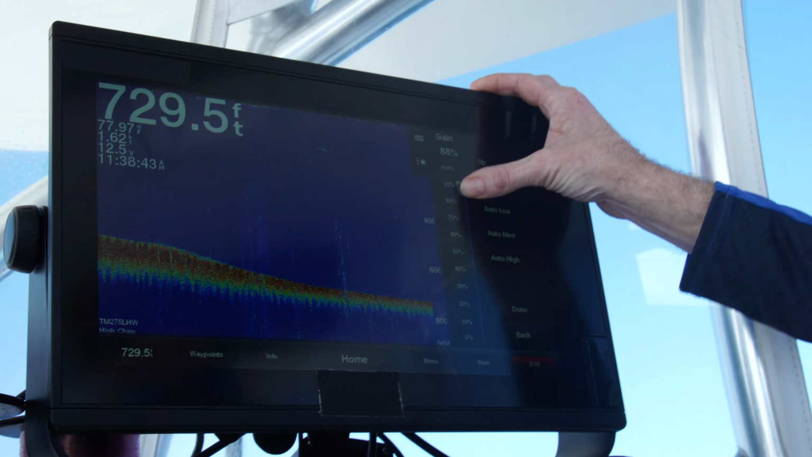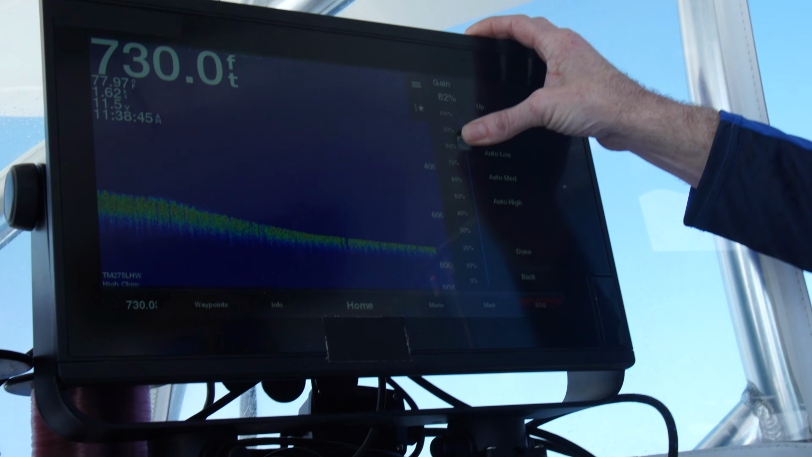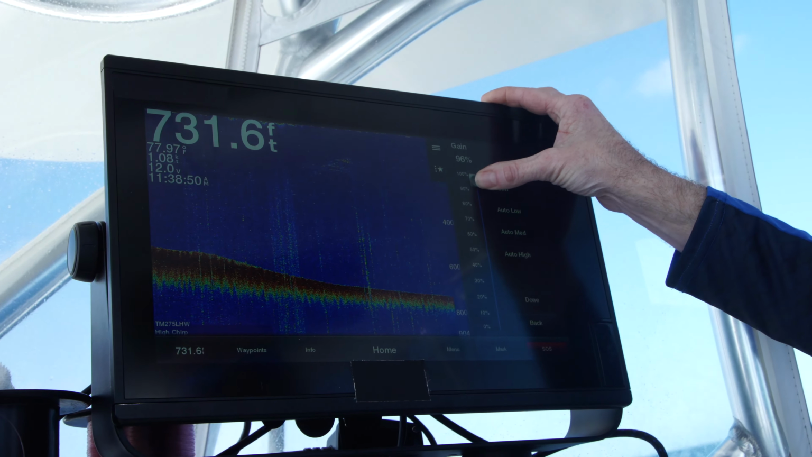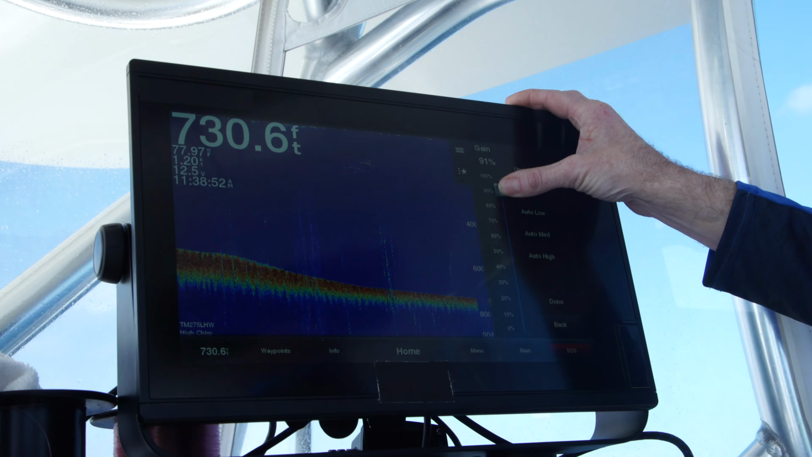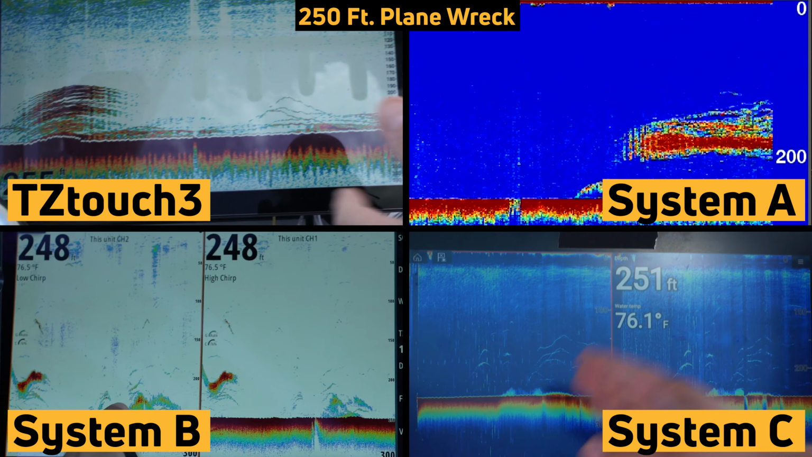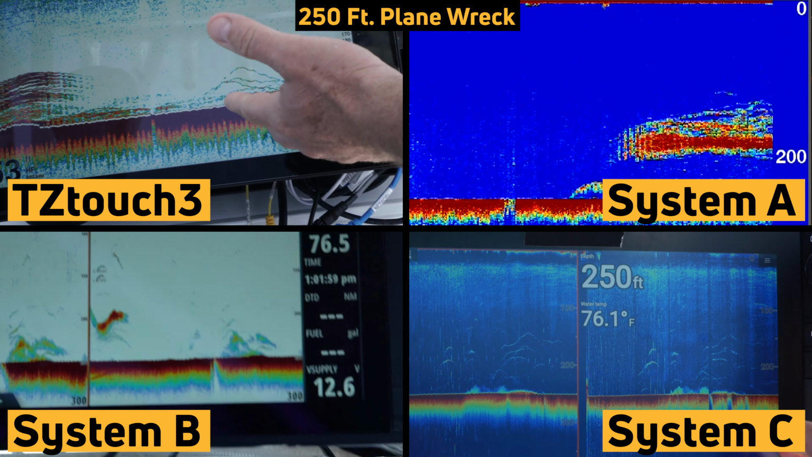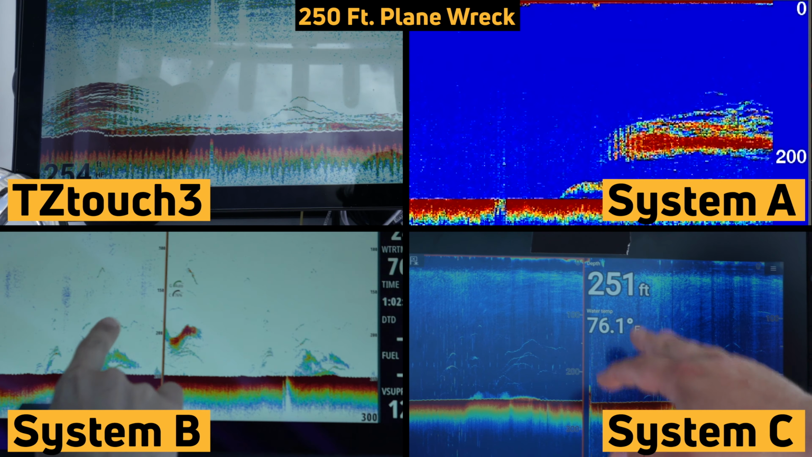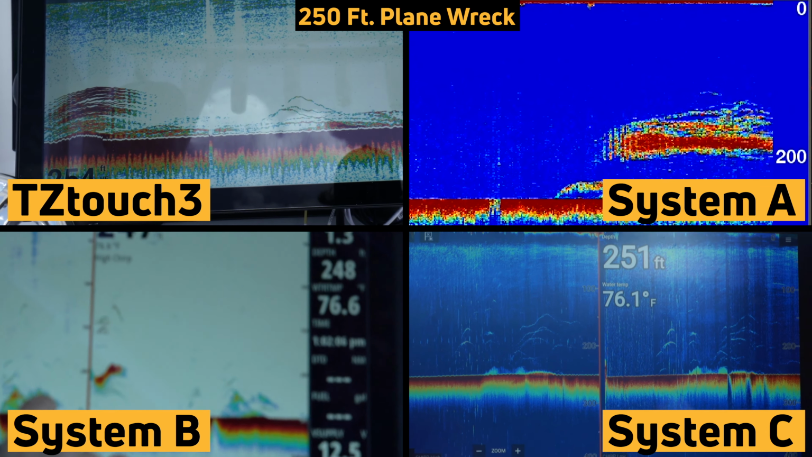If I bring it down, I can clear up the screen a little bit, or if I want to get more information on it, I can just bring it up to a higher gain until I get the perfect picture. So that's a really neat feature, and System A has it, and I do like that. When we moved to 250 feet of water over an airplane wreck, all 4 MFD's internal 1 kilowatt CHIRP fish finders did a great job of displaying both the wreck and the fish surrounding it.